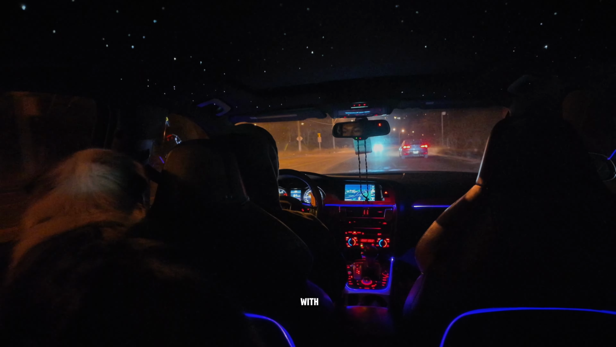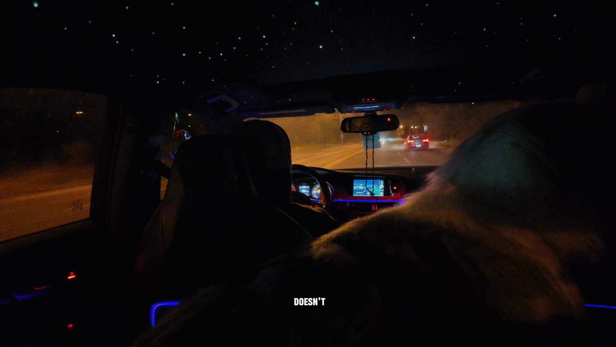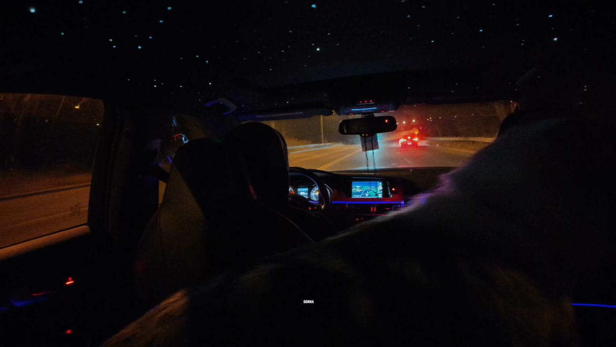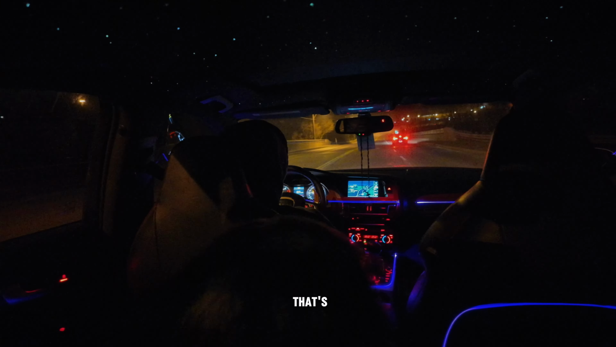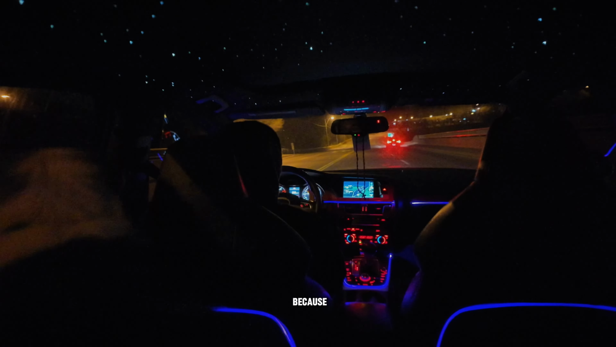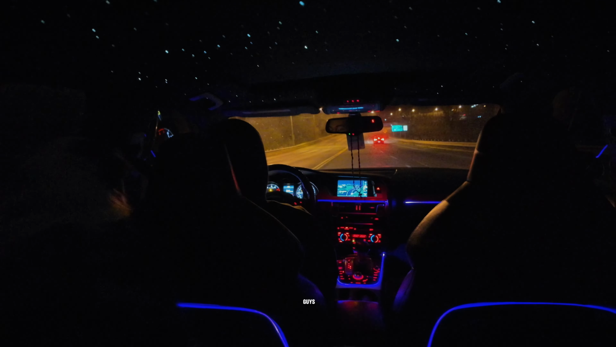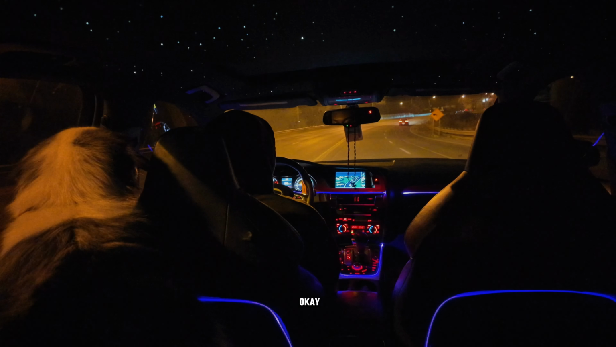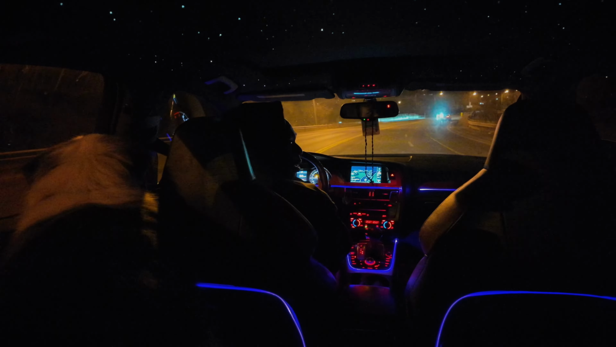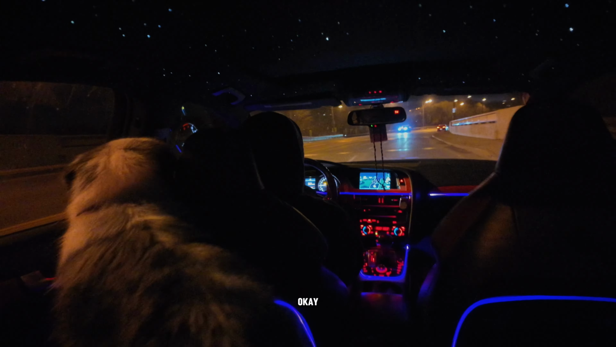I also have the dog with me, so I'm not gonna be speeding like crazy, because he doesn't have a seatbelt and stuff, and he's a precious guy, so we're not gonna put him at risk. So that's where it comes in nicely, because the car is kind of loud. If we get pulled over, guys, between me and you, the car is stock, okay? So if they ask us tonight at a RIDE stop if we have modified mufflers, we're stock, okay?